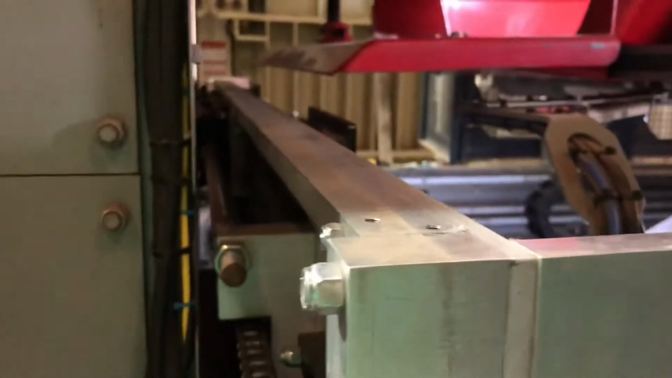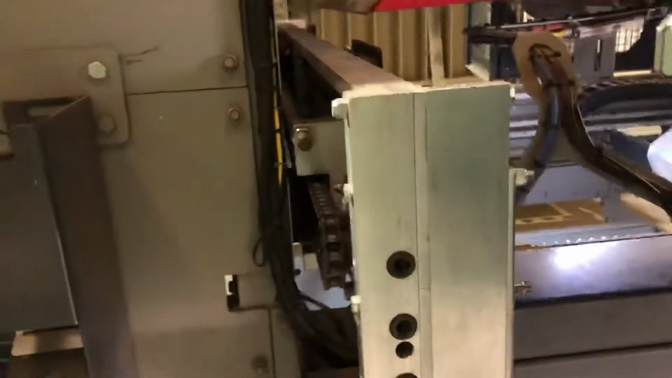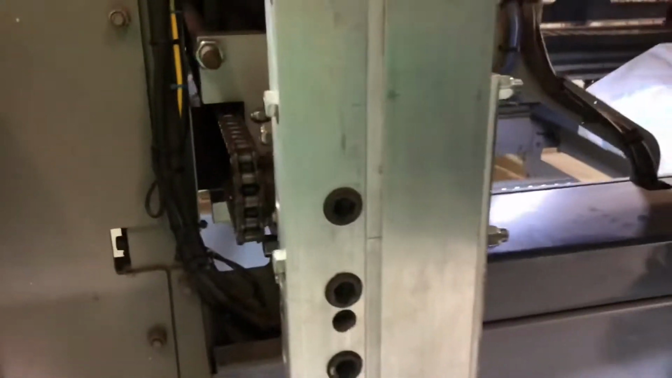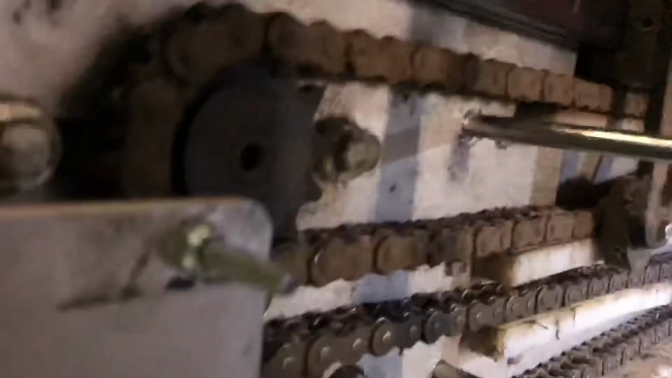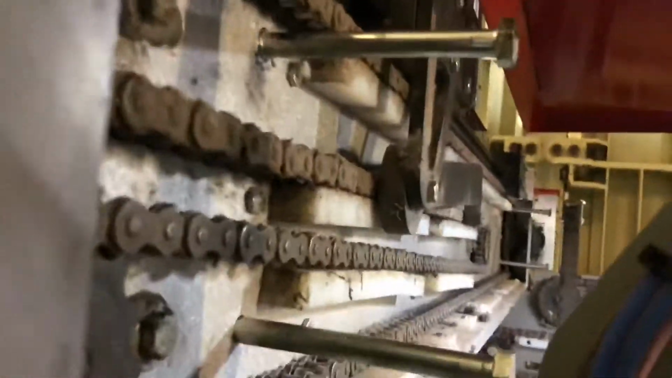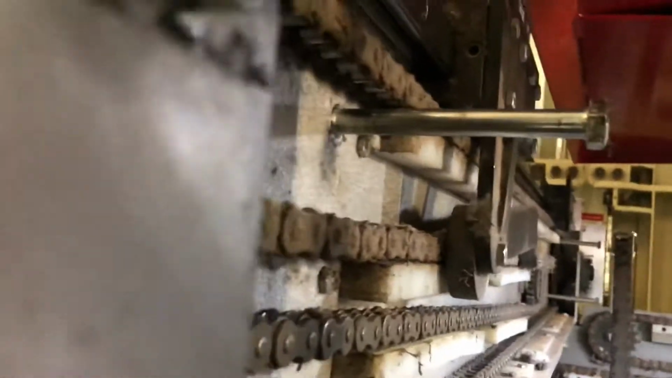Alright, I got it disconnected. Heavy sucker right there, buddy. Now all we gotta do is get a forklift over here and slide it out and set it on some sawhorses so I can work on these chains and stuff. And get all them chains replaced. Get it calibrated and set up and get the timing set right in it, and she ought to be like a brand new one.